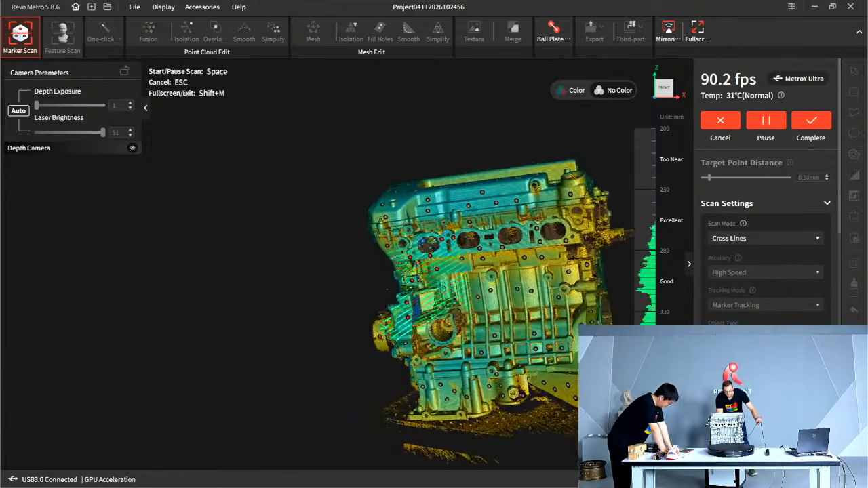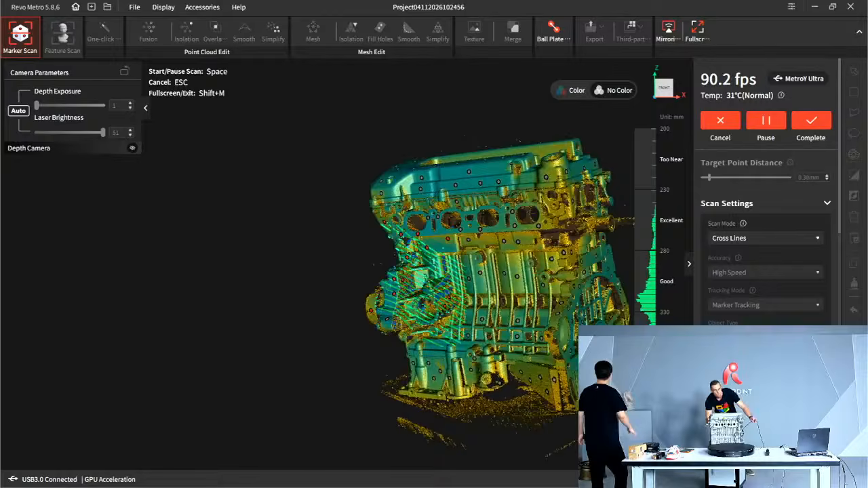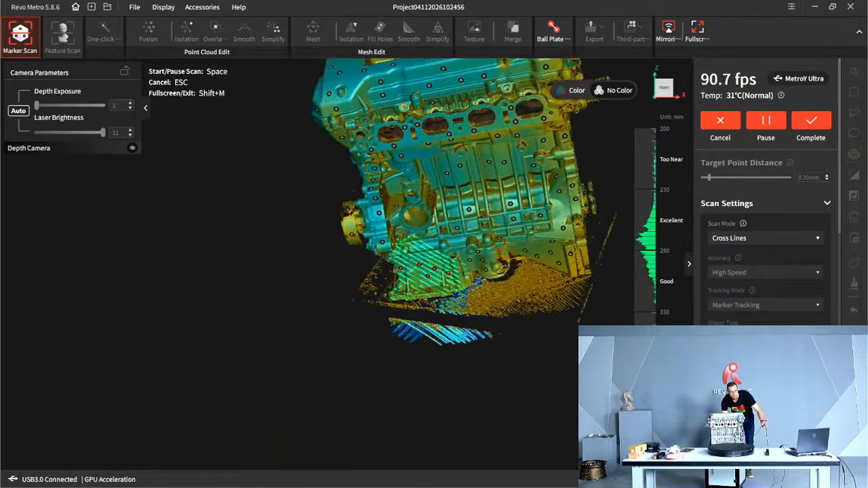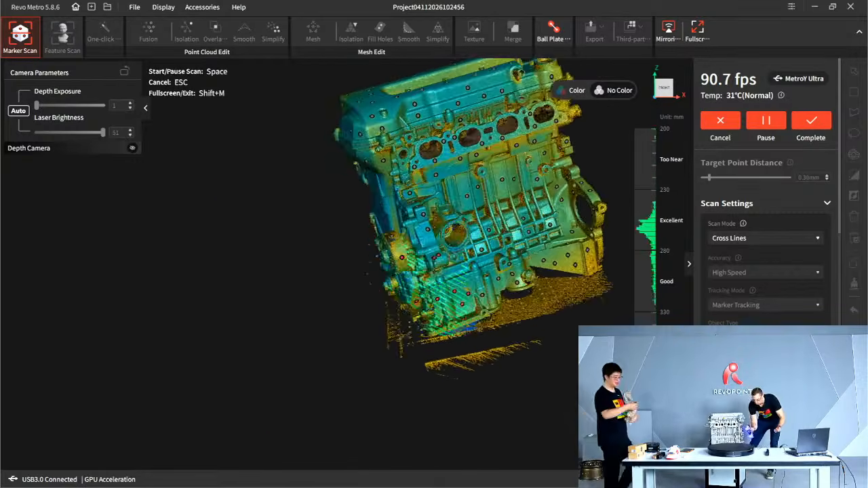Some full field scans, sure. Here, one more thing, this pirate.